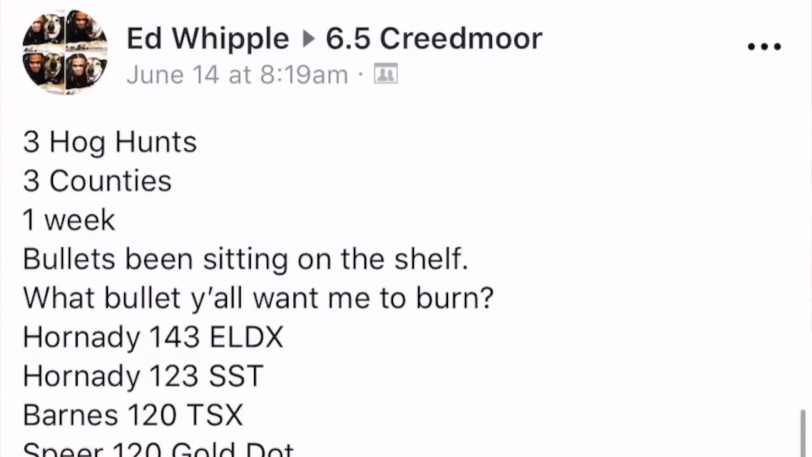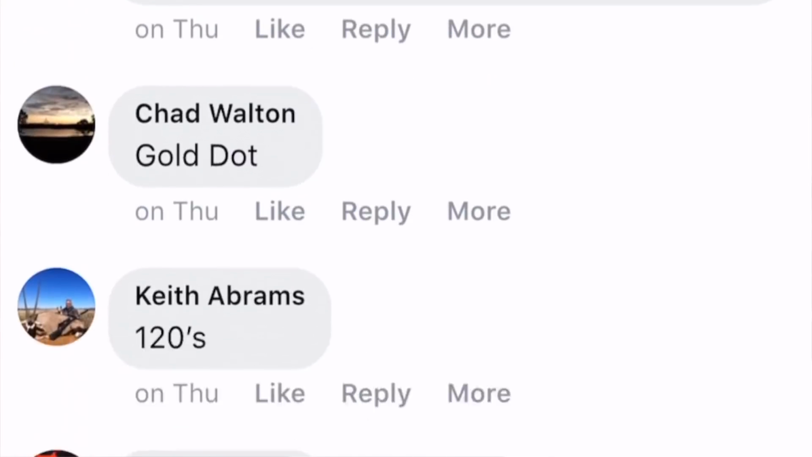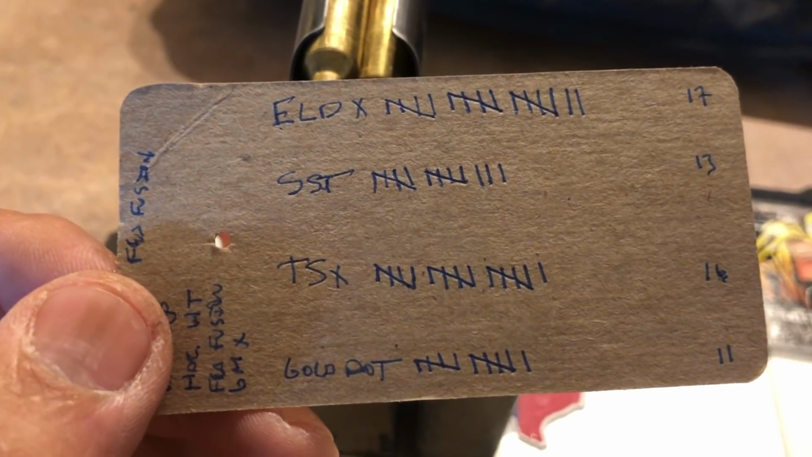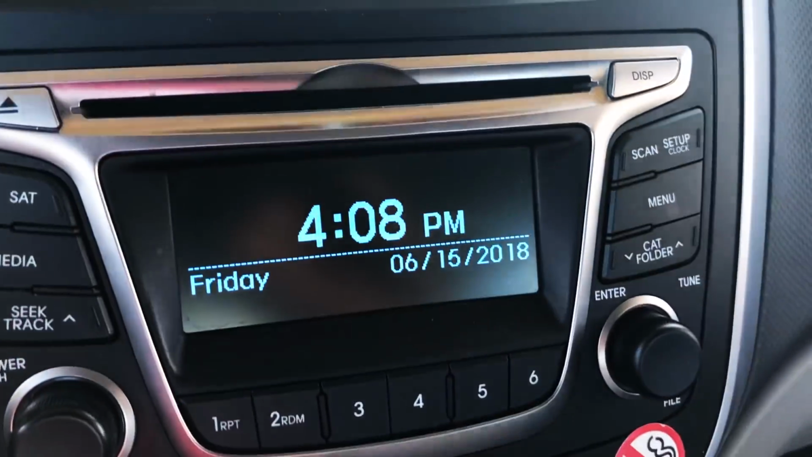Did a Facebook survey on which bullet to use for tonight's West Texas hunt. The winner by one vote is the 143 grain Hornady ELD-X. Today is Friday, June the 15th, 2018.